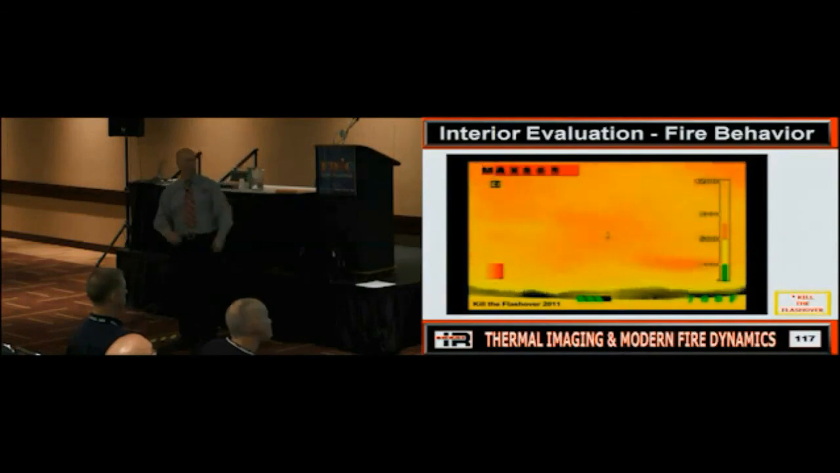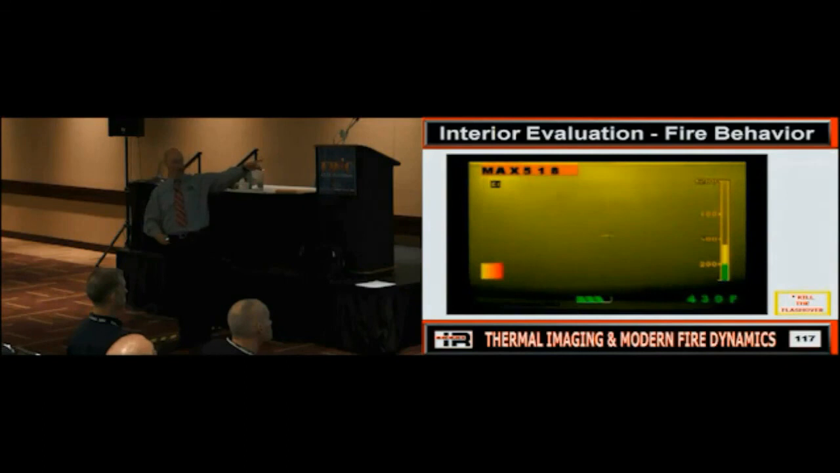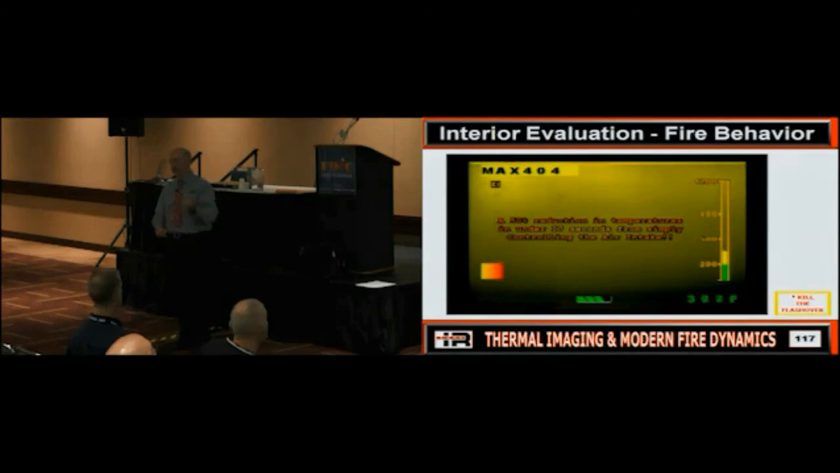So we close the door. What just happened to our temperature? It's dropping, right, significantly. Where'd the red go? It's gone. We haven't changed modes. We're still in the same mode, right? But what happened? We dumped 50% of the temperature in 17 seconds just by closing the door. Can everybody see what happens here?